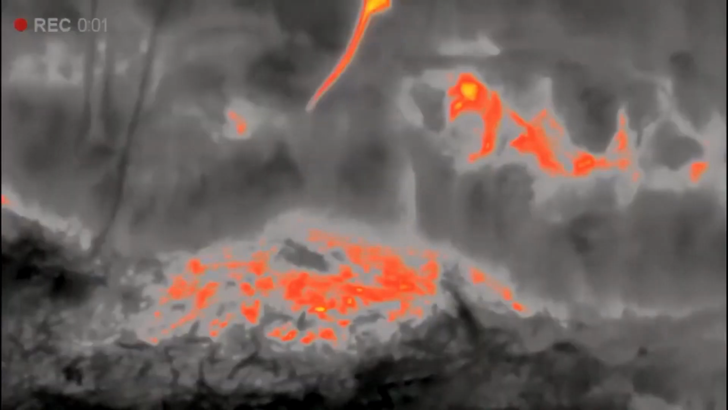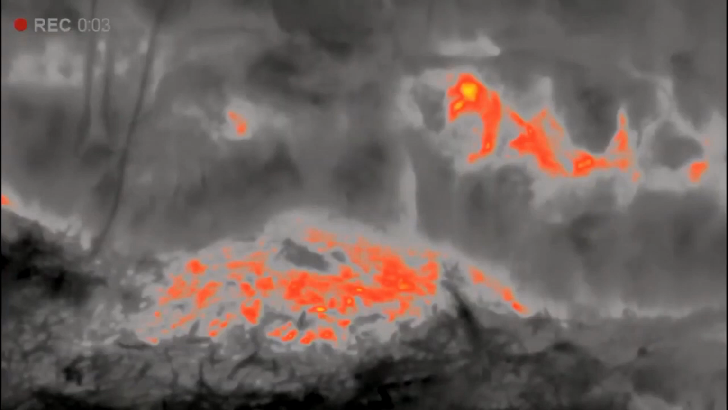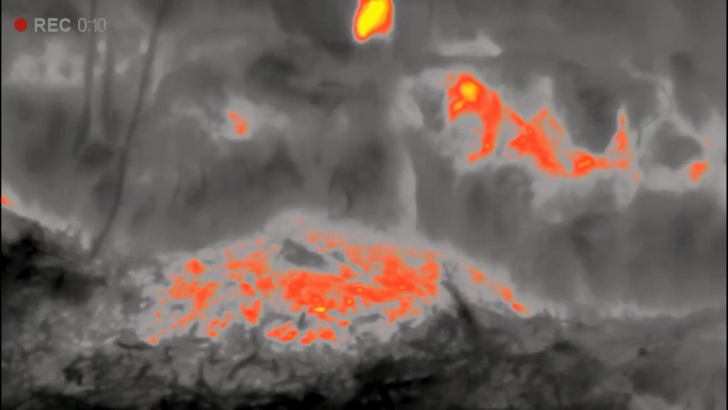This shot is a little bit different. I filmed it in thermal and night vision. So you can see the rat came out of the hole at the bottom, climbed up the stack, into another entrance and poked his head out. So I switched to NV on the rifle and went for the shot.